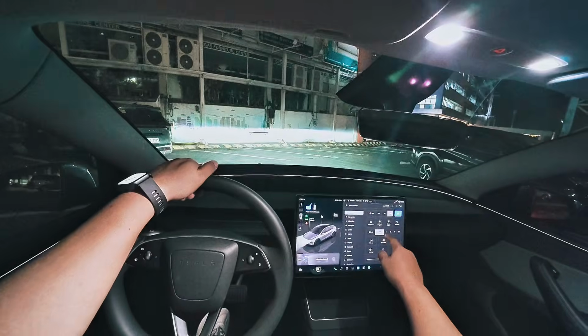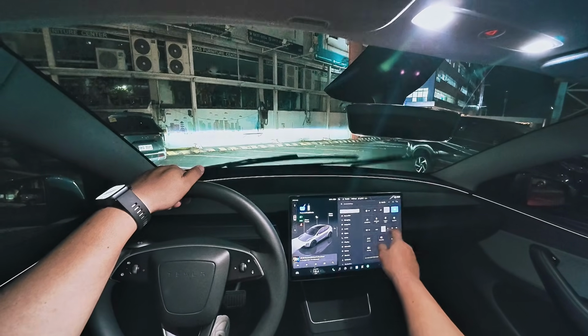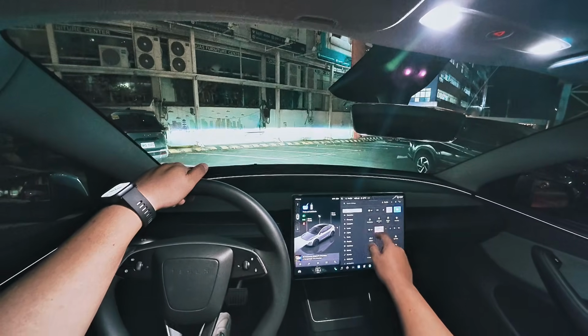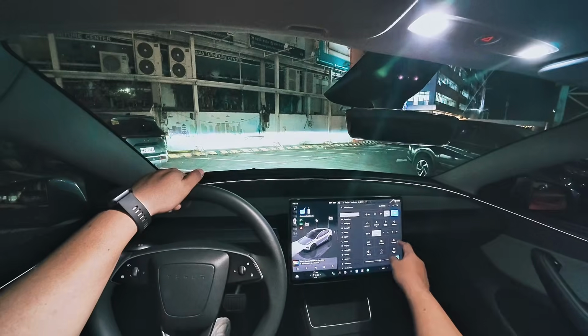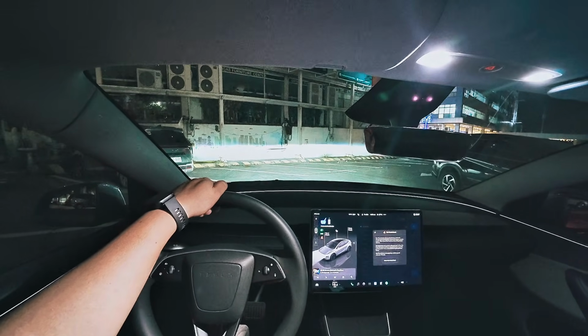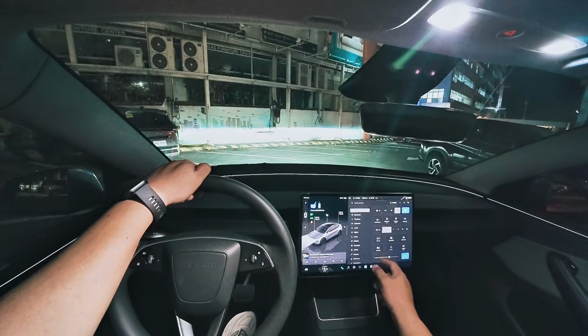Even your windshield wipers are right here. So, see, you can adjust the speed and intensity of the wipers, and just turn it off or set it on auto, no problems. There's car wash mode. With car wash mode, it closes all the windows, locks the charging port, and makes sure that everything is closed and no water gets into the car.